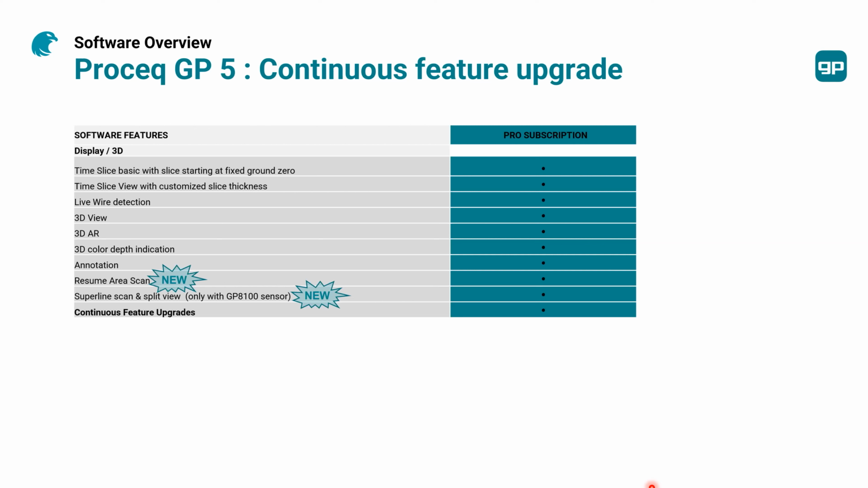Annotations also are there. And we have, as new features, as mentioned by Michael, the resume scan, which is, we've heard the feedback of customers. Many of you like to pause because it's a longer process to scan, 2 hours, 3 hours, and then you would like to have a meeting or a pause for a sandwich. You can do that today with the resume scan.